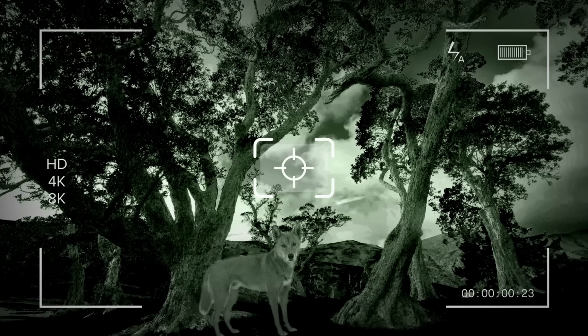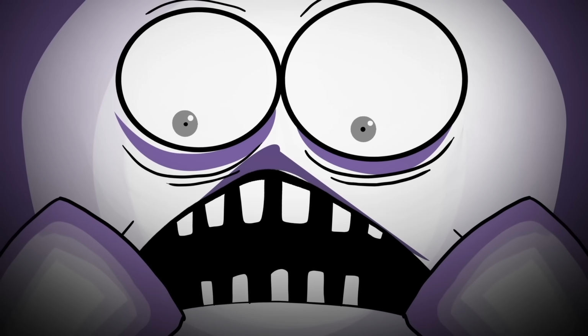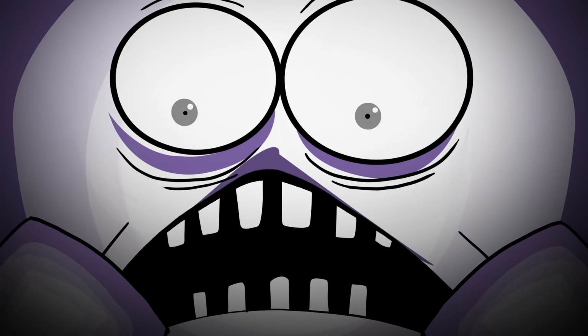I mean, maybe it could be a tree-climbing dingo. I'm grasping at straws here, folks, because I really don't like the possibility that we're genuinely seeing something much more sinister. Either way, I know I'll be having nightmares for the rest of the week.